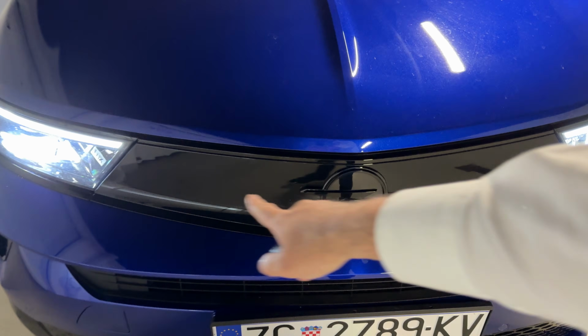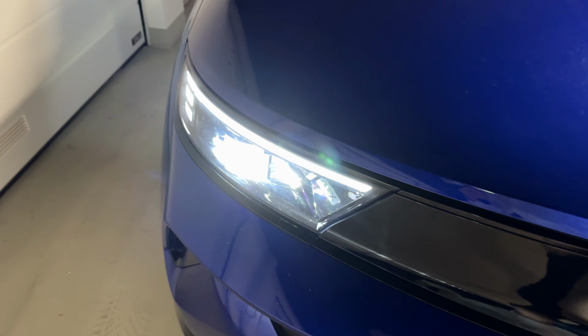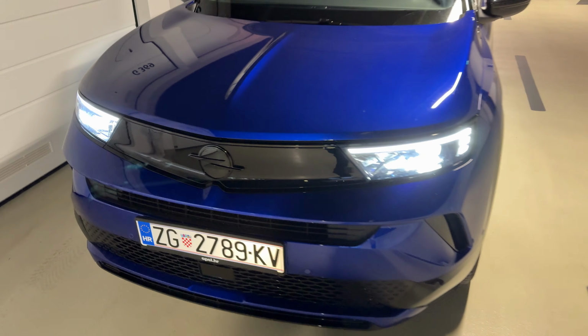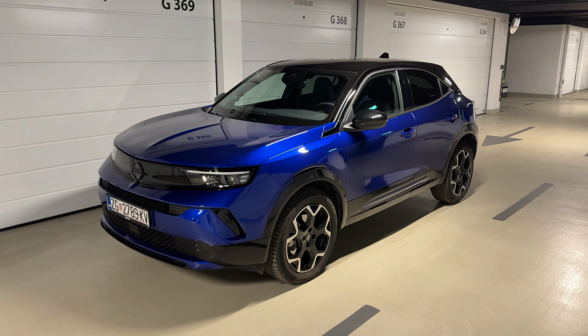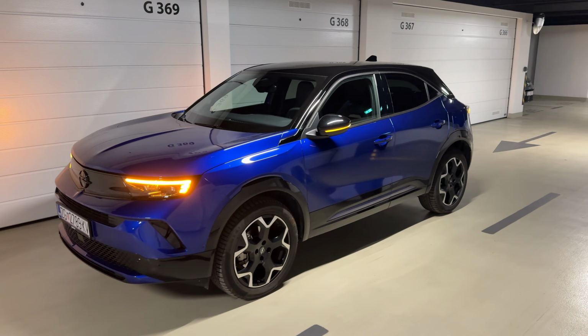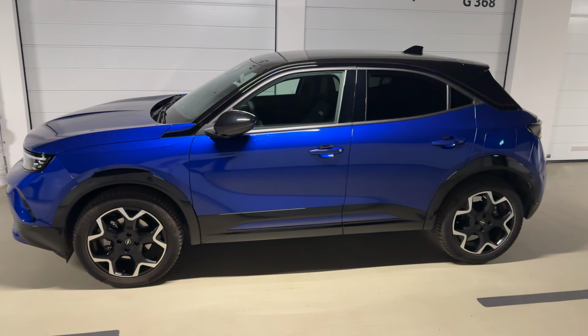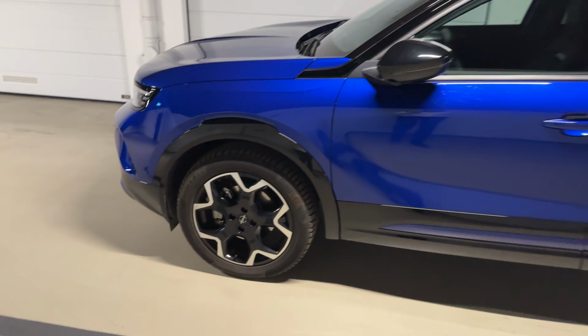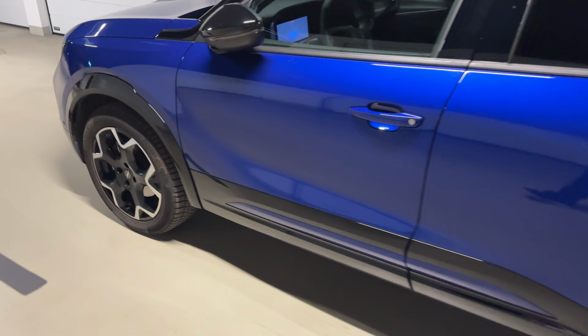You can see the lovely integration of the new Opel visor, new Opel Blitz, and then the IntelliLux matrix LEDs on the model in our video that has the ultimate trim. So you have Edition, GS and Ultimate. This is the top of the line trim, and then we move on to the side. 4 meters 15 centimeters is the length of the car. 18-inch wheels with diamond cut finish for the model in our video.